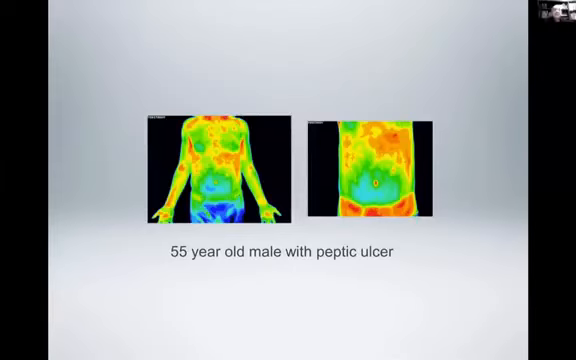That's something that we can see with gastroesophageal reflux. I don't know that that's the case in this patient. I do find that finding is more useful in male patients than female patients, because in females you often have hyperthermia in the cleavage between the breasts.